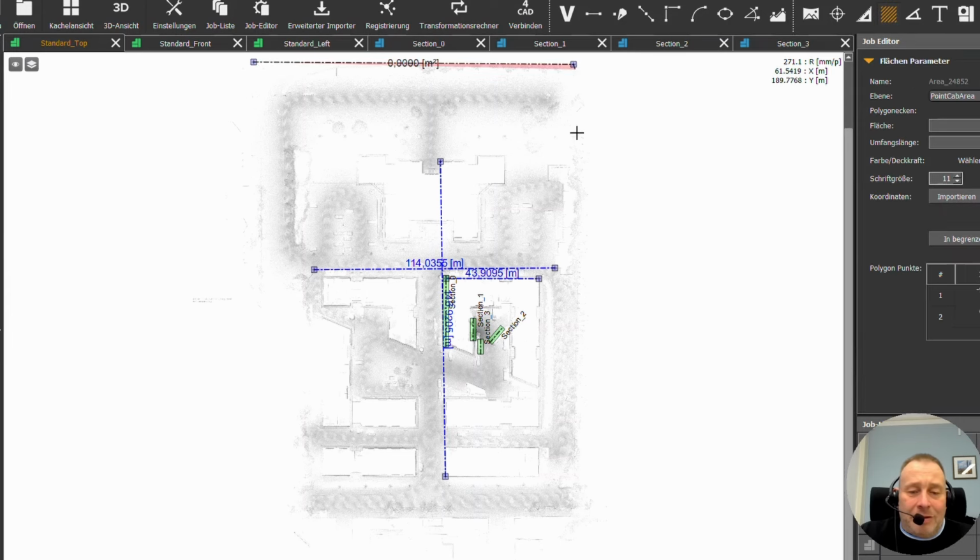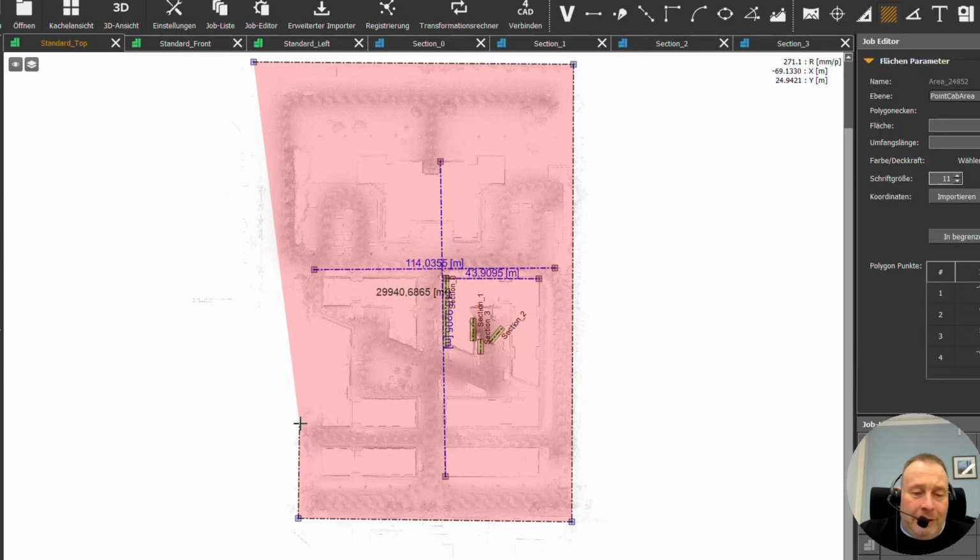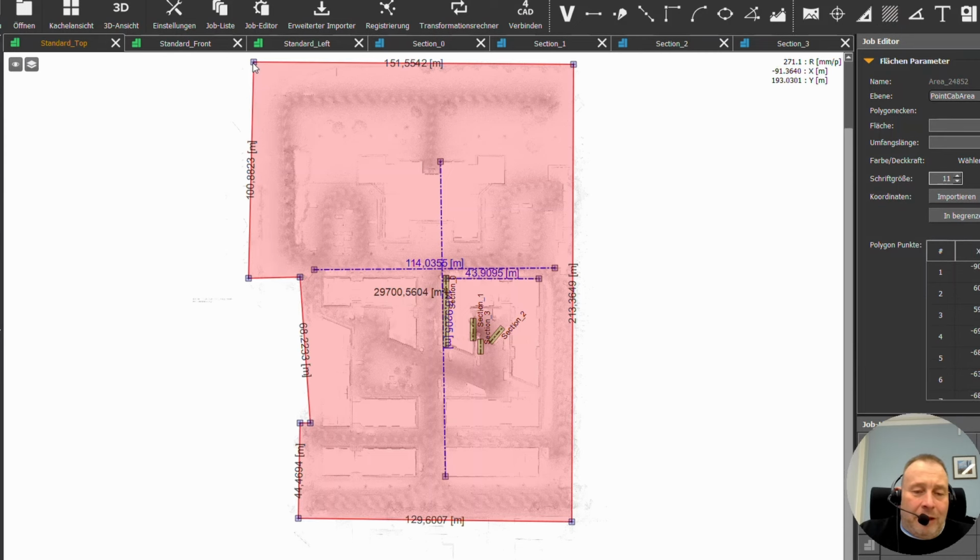Then we can use this area measurement tool here from PointCab software. I click a few points through, and then we get the whole area, and the whole area I did it, it was approximately 30,000 square meters. I captured this in 8 minutes with my scooter car. I think that's super amazing what this technology can do for you, and the new Orbis is definitely a great tool to do that.